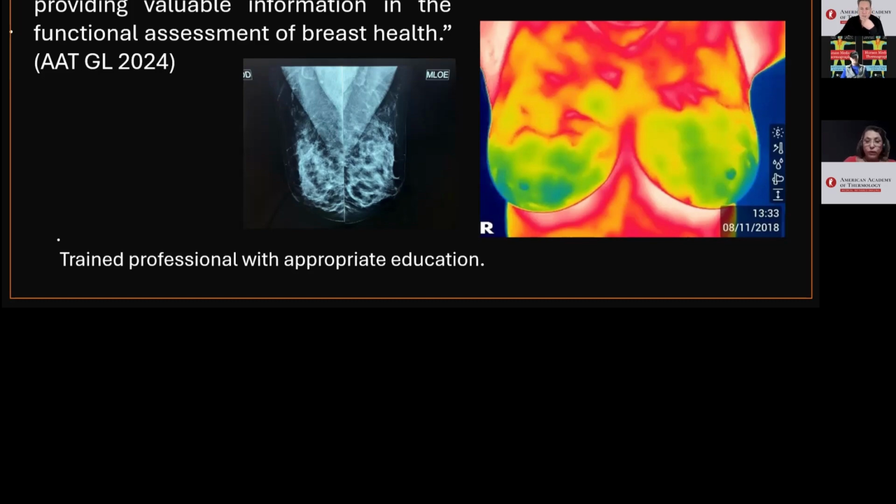It can be used in conjunction with these tests and can provide valuable information in the functional assessment of breast health.